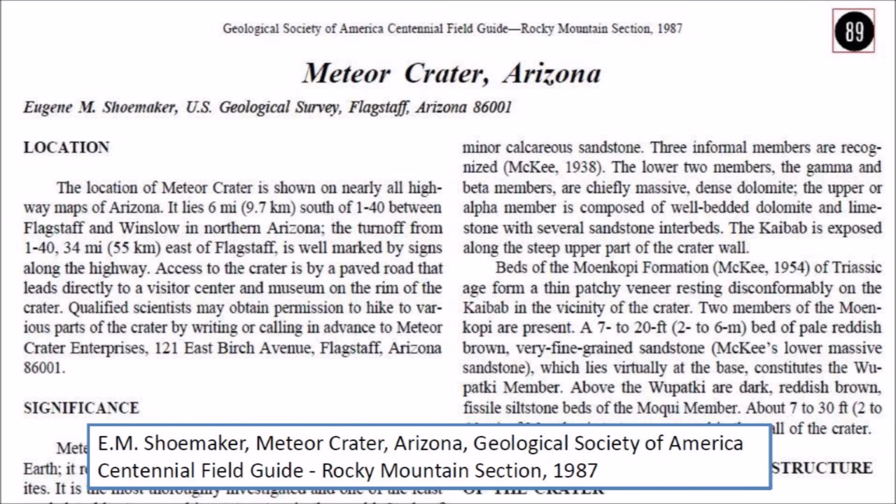Shoemaker wrote a field guide to Meteor crater in 1987 that summarized the characteristics of the crater and the conditions of its formation. The guide starts by giving the location of Meteor crater with directions on how to drive there and obtain permission in order to hike to various parts of the crater.